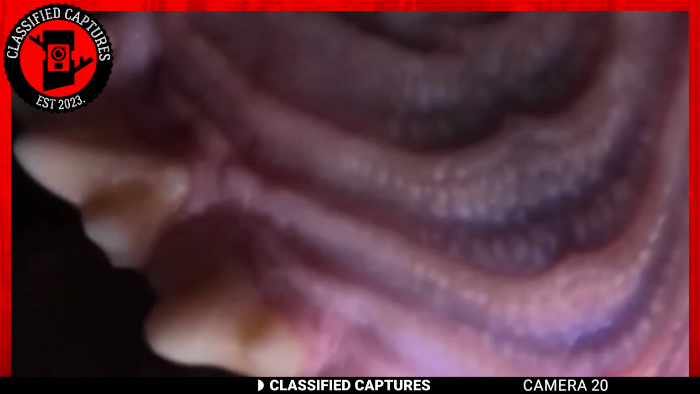During this unexpected encounter, the camera briefly captures the view of the cat's mouth, revealing its teeth and inner buccal cavity. And I wonder if they discuss toothpaste purchases at home.